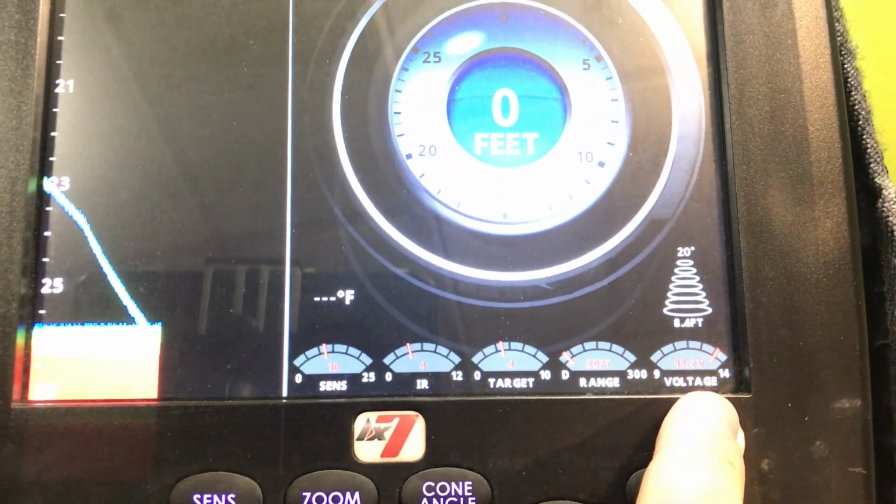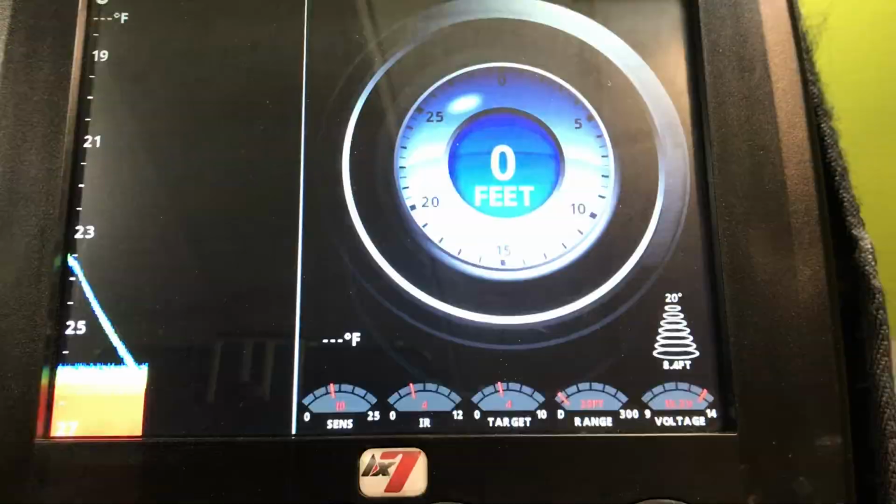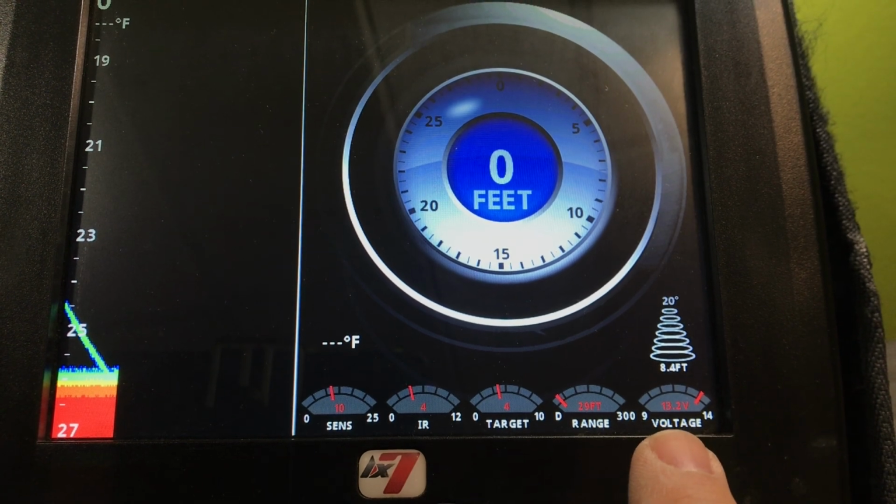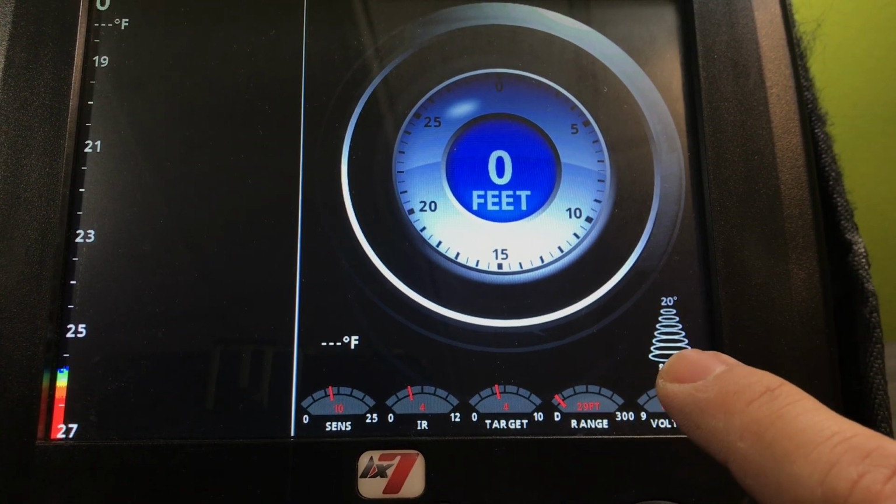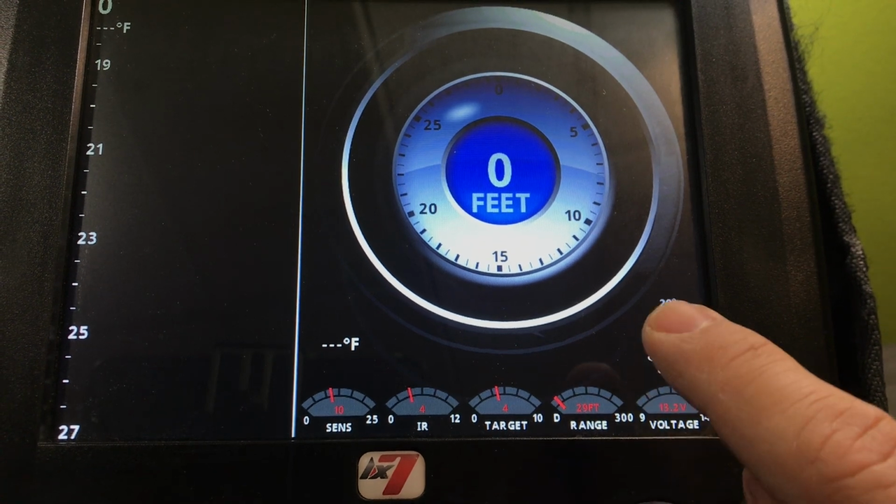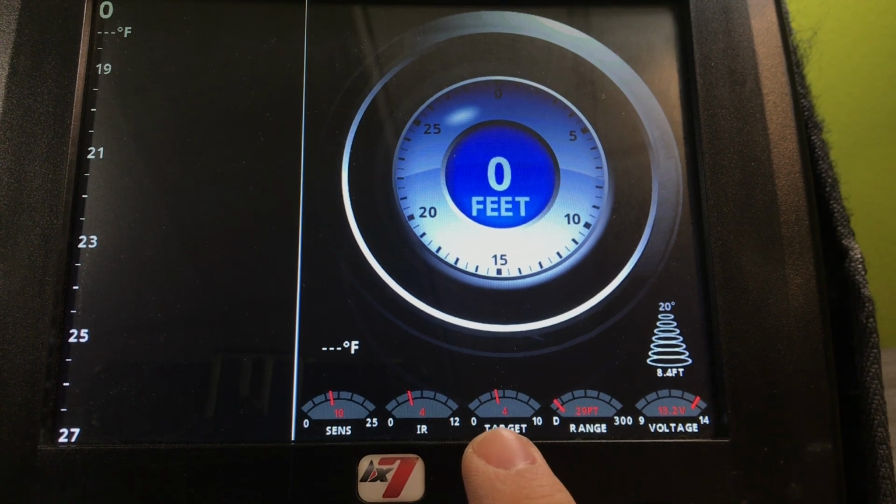The nicest part about the gauge, and if I can get it to focus on that, there we go. So right there, 13.2 volts. It's saying in whatever feet of water that it was marking last, 8.2 or 4 feet of water. So it tells you how big your transducer cone is, your target adjusted size.